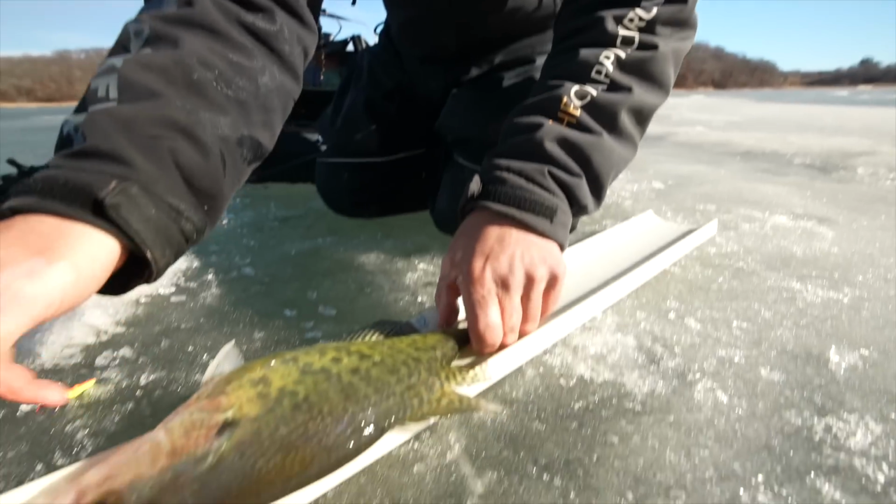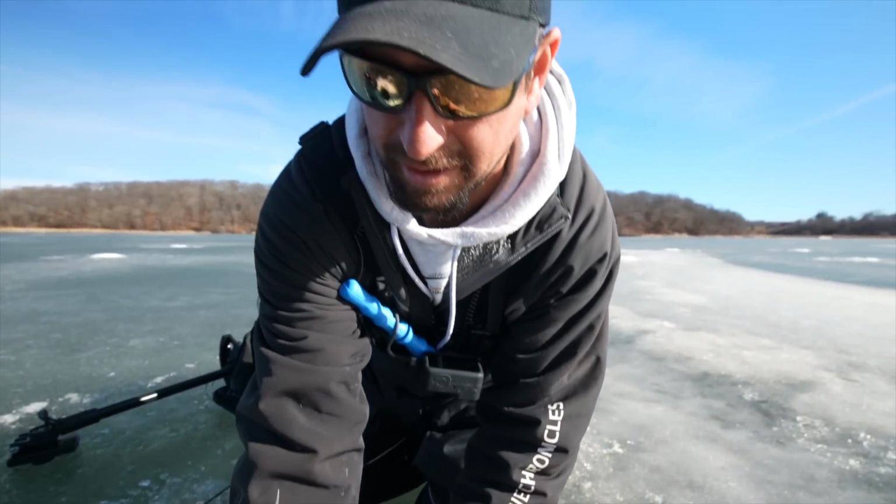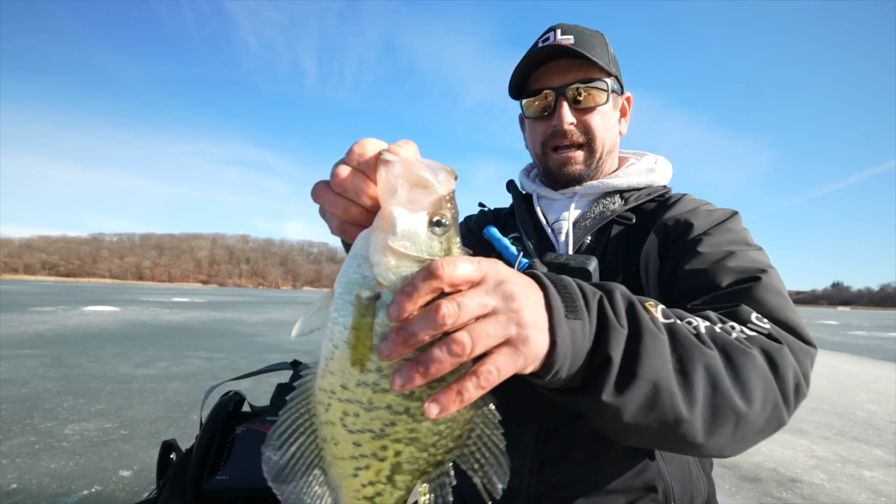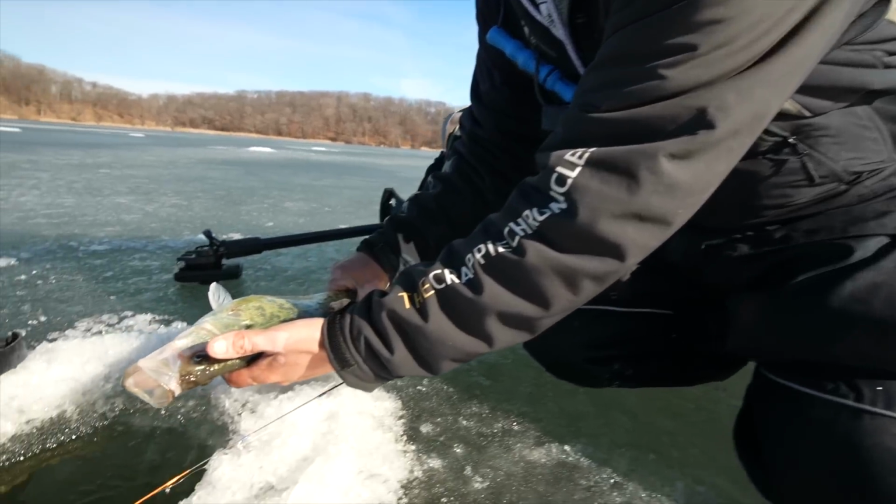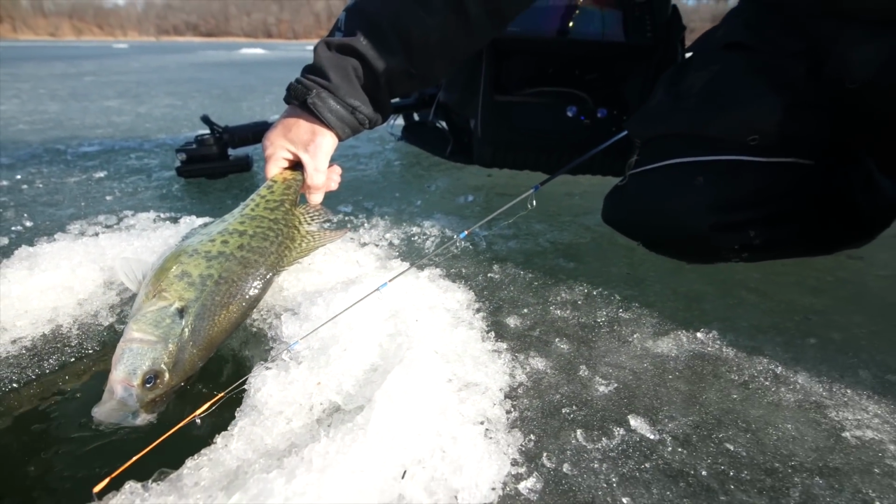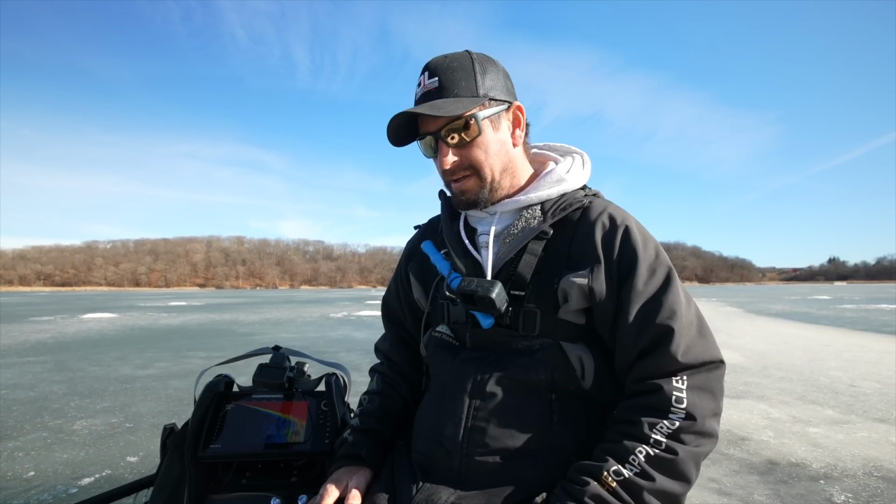Not the one we're looking for, but I'm not going to complain about a 14 and a calf any day. And when they're built like this, they look like they're way bigger. But yeah, let's get her back. You got to release these 14s, 15s, and 16s if you want to catch that 17 to 20 incher. If she went on the ice today, she would never have that chance. So she's gone now, but now somebody else has a chance to catch that 18 in the near future.